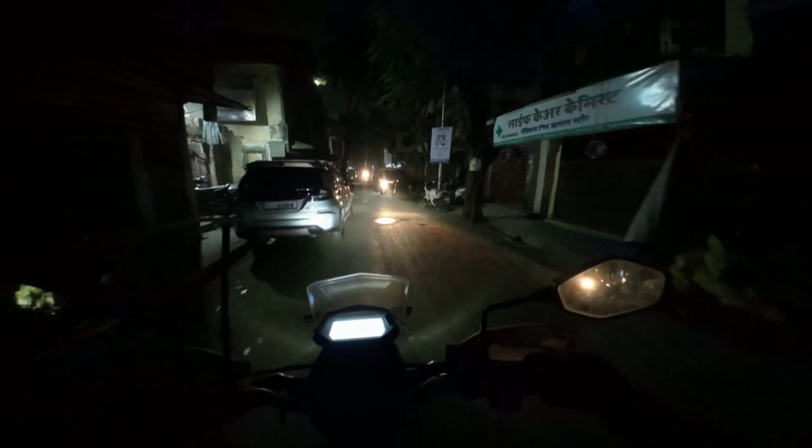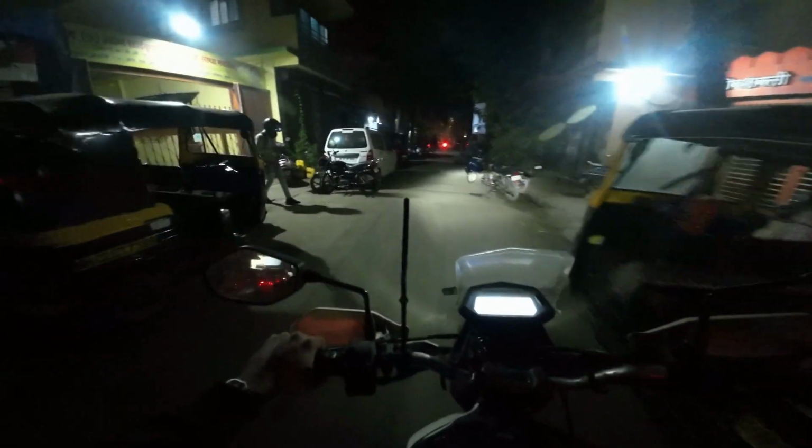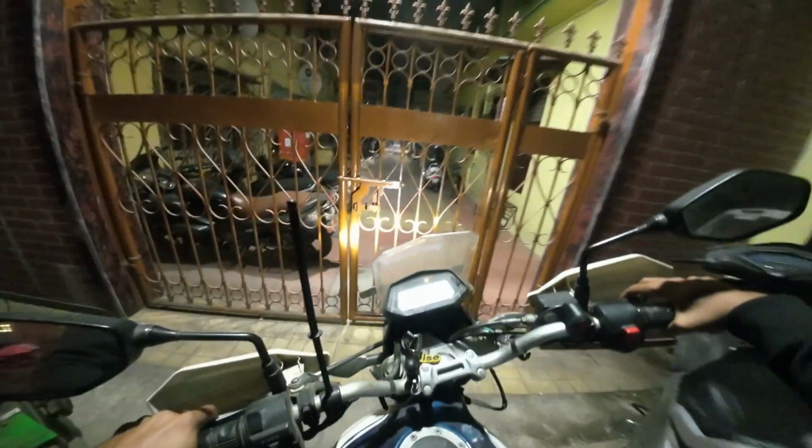Yep, no street lights because everyone is asleep, right? Who needs street lights? Oh, एक आंख चालू है uncle की. That even possible? Alright, that's it. Here we are, home finally.